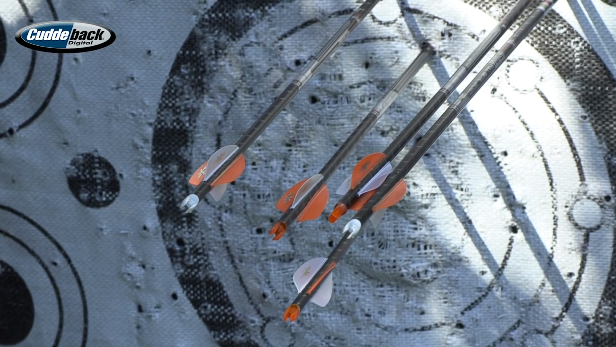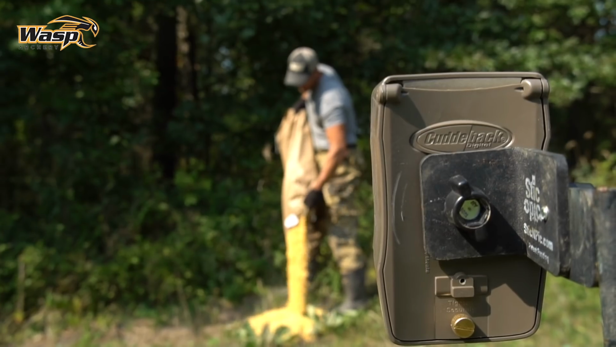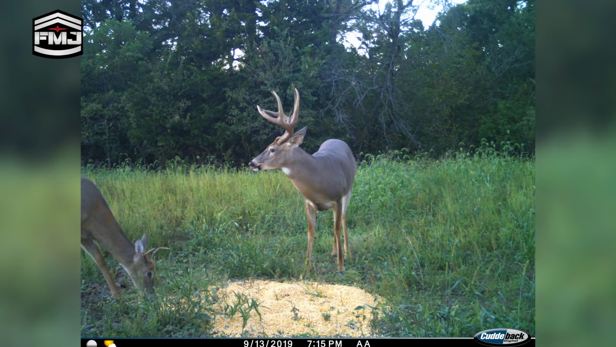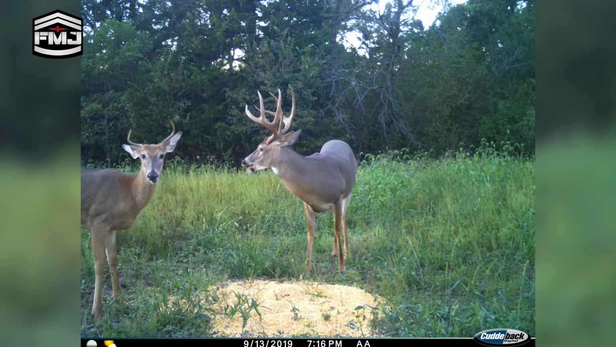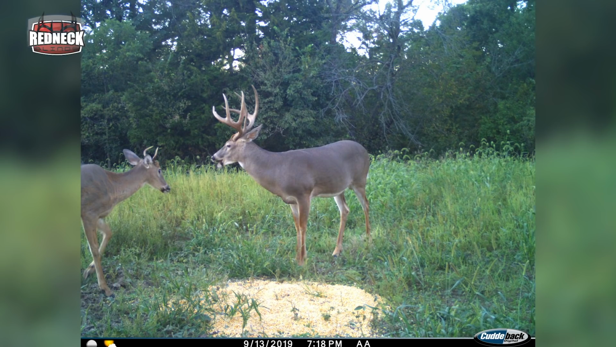Today I'm going to go out on the farm and move a few cameras around. We'll talk real quick about the strategy that I use for this patterning process. I've got a pretty good bead on that big 8-pointer, so that one is more in maintenance mode. I try to keep cameras in his area just to keep track of when he's moving in the daylight, which will make it easier for us once the season comes in to figure out when it makes sense to start hunting him. But then I've got to cast that wider net and try to find some more bucks.